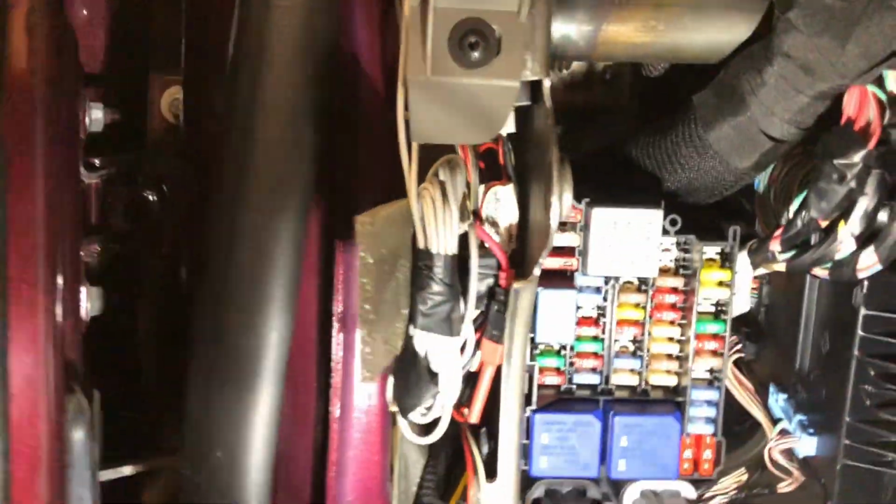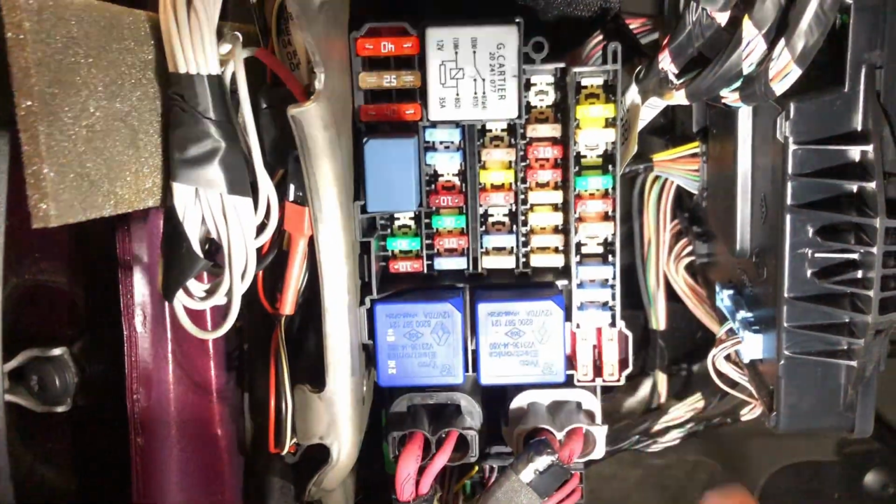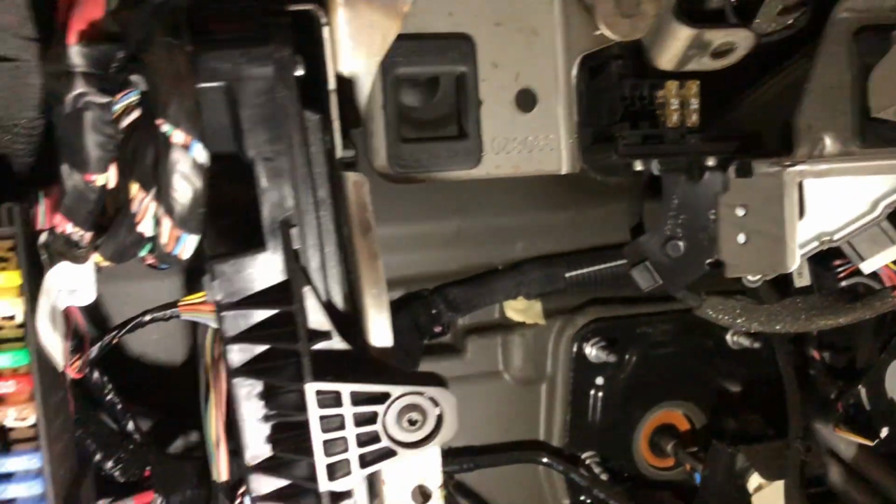Silly me, what I meant to show you with the thermal imaging was first to see if any of these are glowing. Let's just add that in. Oh, by the way, there's also another couple of fuses up here. Didn't actually know they were there till I took the glove box out.